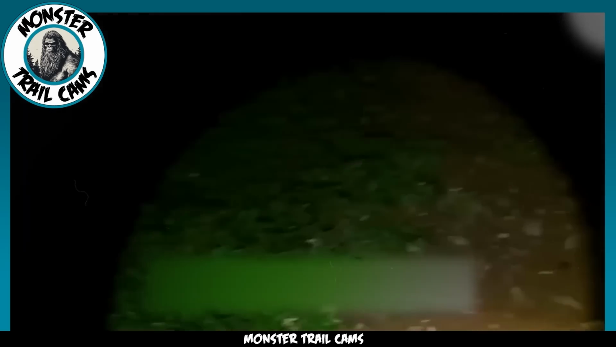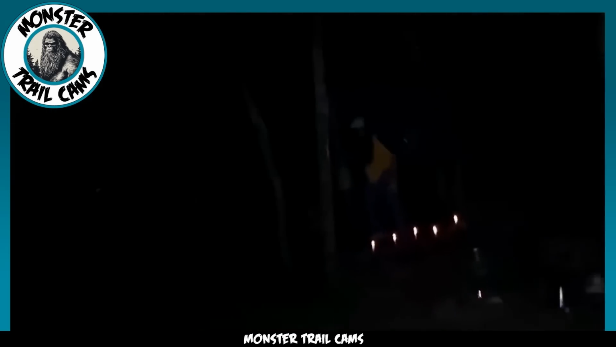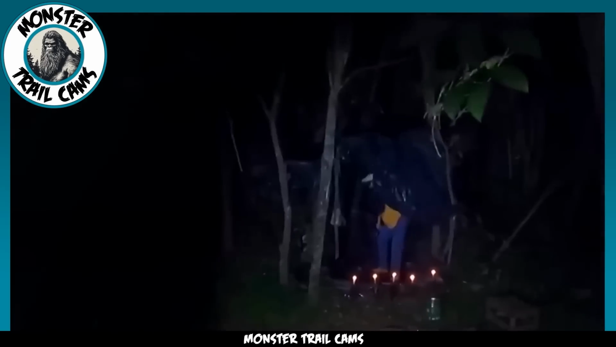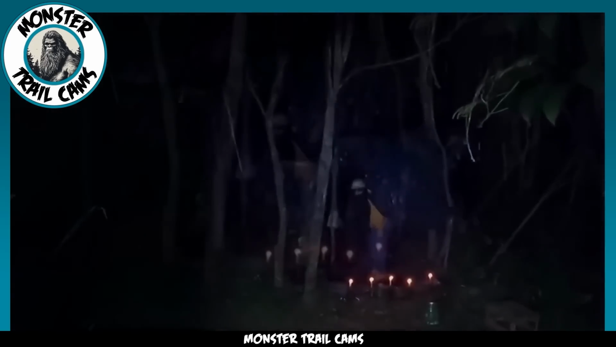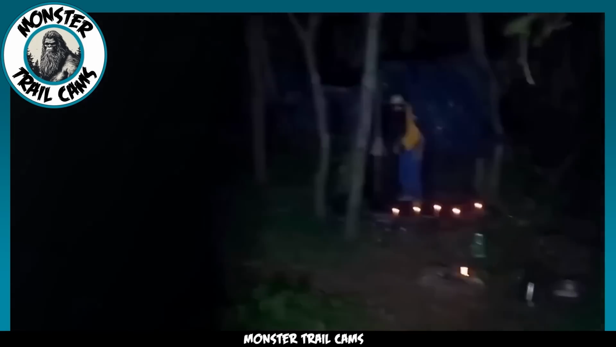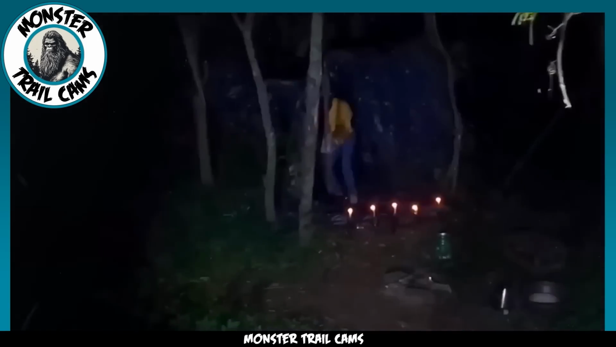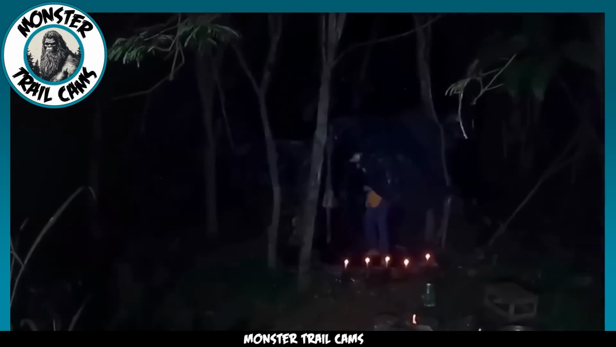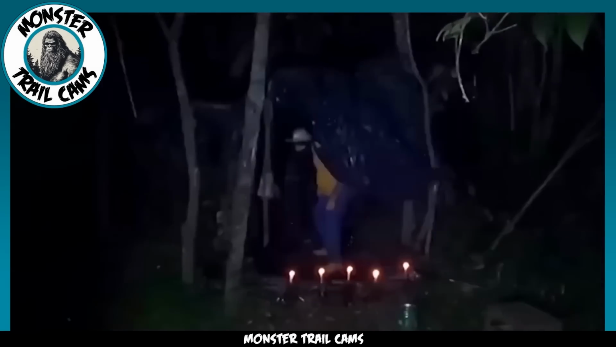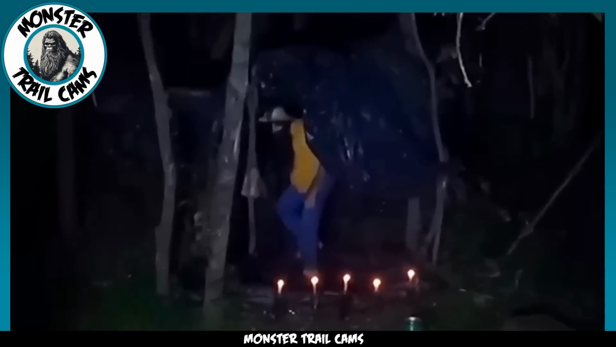But it is the figure within the camp that truly captures their disbelief. A man, with a beard and bare feet, clad in jeans and a bright yellow shirt, is seen muttering in an indecipherable language. His presence is enigmatic and his demeanor is cryptic. The ghost hunters are left to ponder the connection between the spectral white form and this solitary man. Was he a guardian of the forest, a hermit, or something more otherworldly?